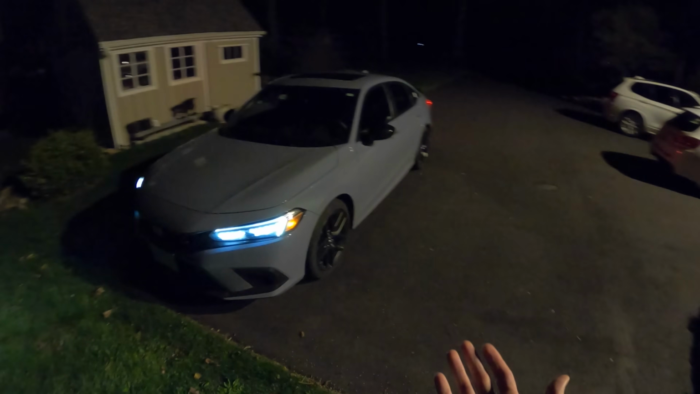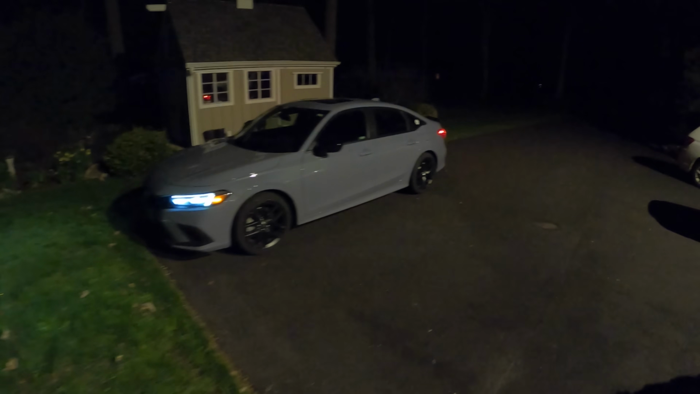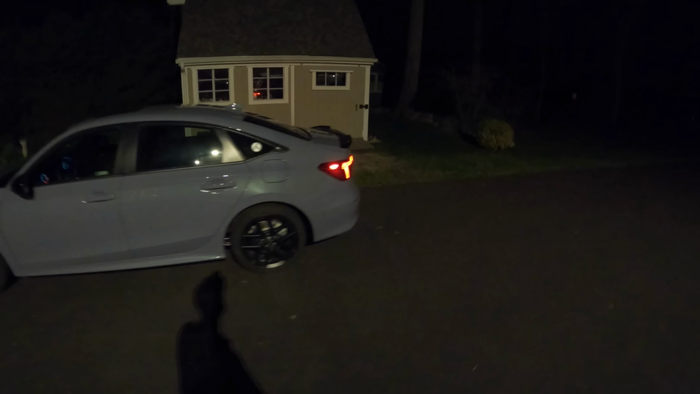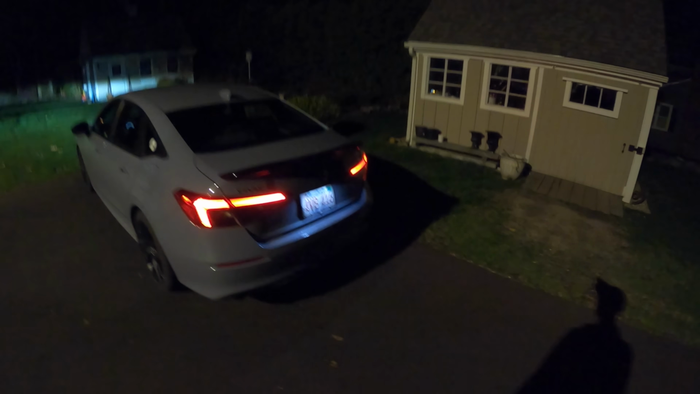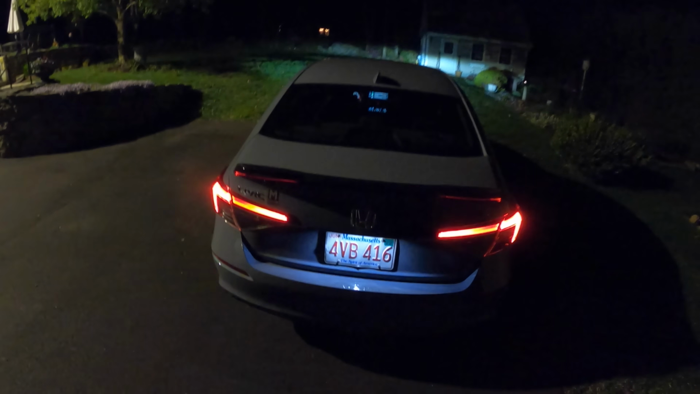But man, of all the cars on my channel, this seems to be a rare thing. I never see these. I feel like I've got the hot toy, even though it's just a Civic, which is very bizarre. I mean, probably because they're not building them fast enough and because they're getting marked up. But we'll get a lot of ambiance in this one today.